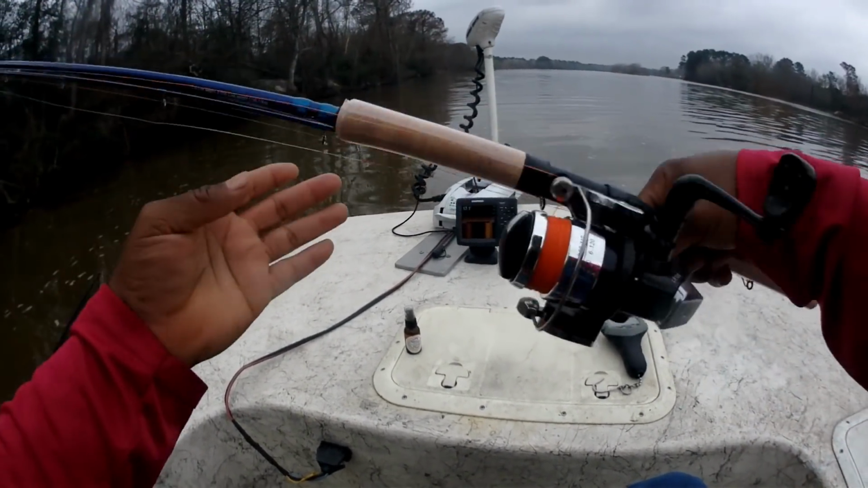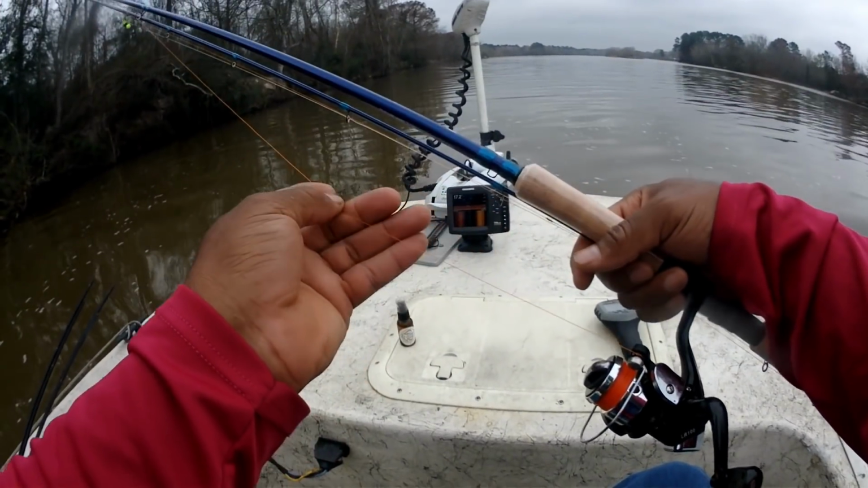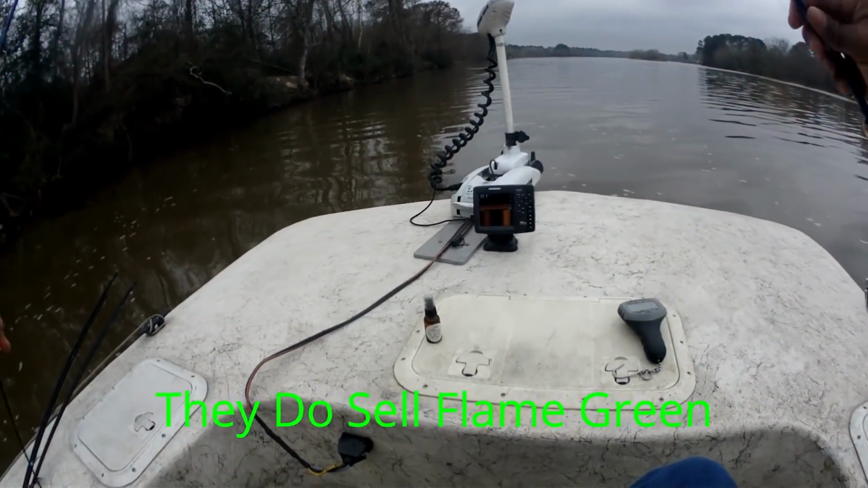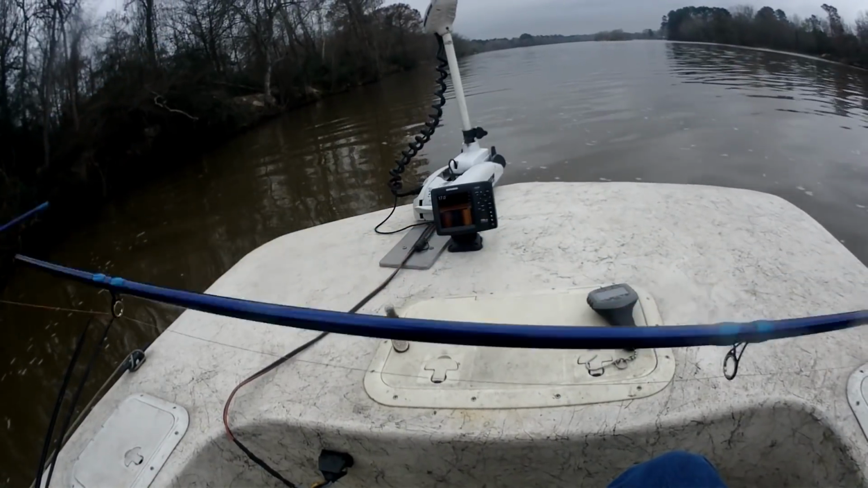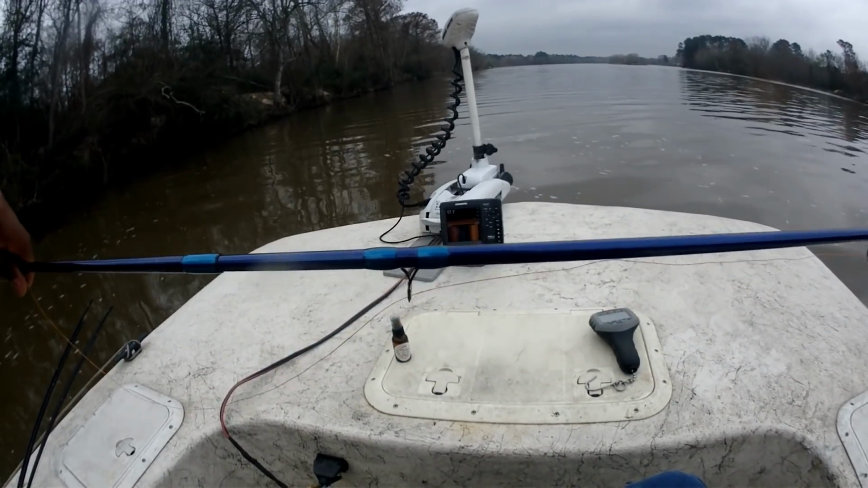I paired it up with the little reels that I like using. These are little Berkley spinning reels. I got some Berkley Fireline, and this is the Tangerine. I don't think they sell it anymore. I'm glad I stocked up on that stuff when I did. This is 14-pound test, and let me tell you guys a little bit about this line. And I'm not affiliated with Berkley in any type of way.